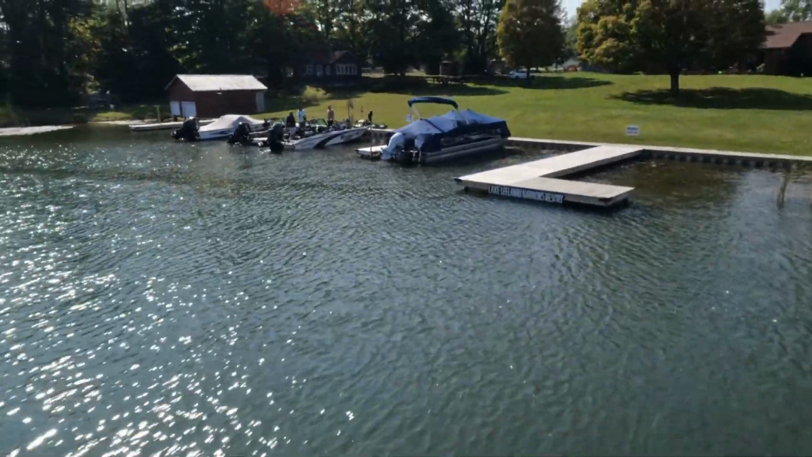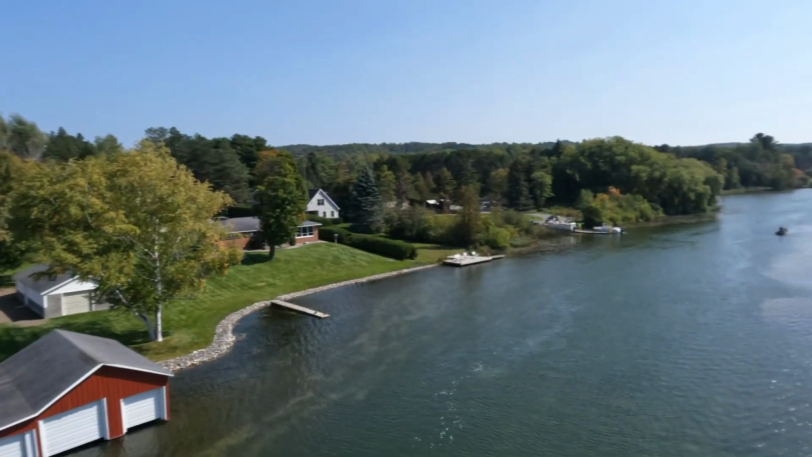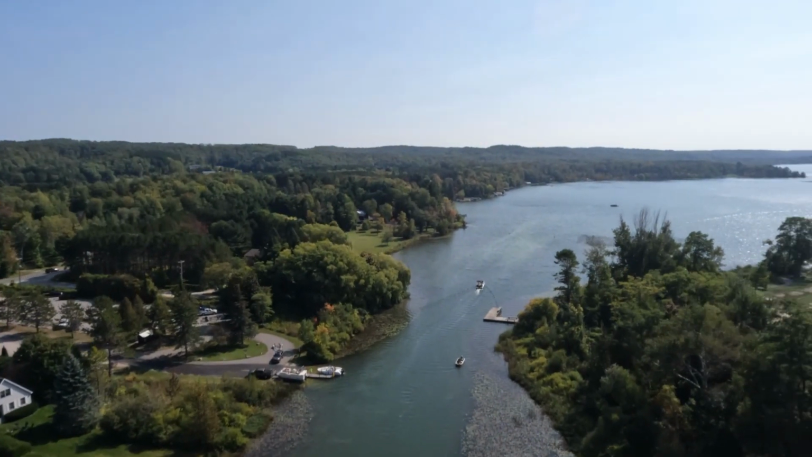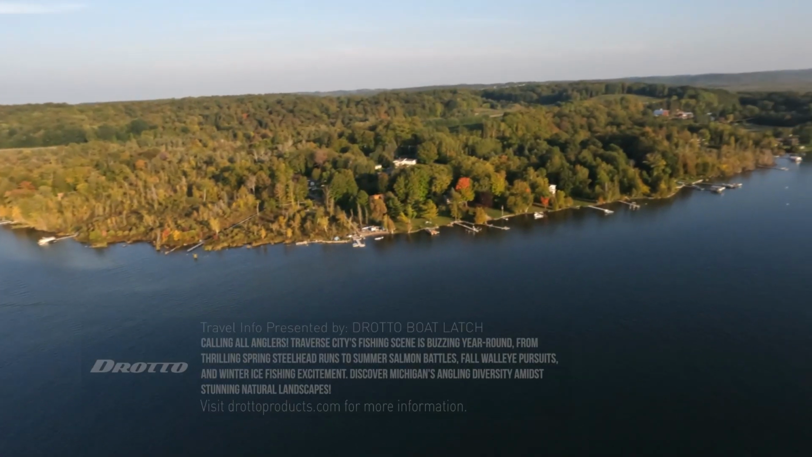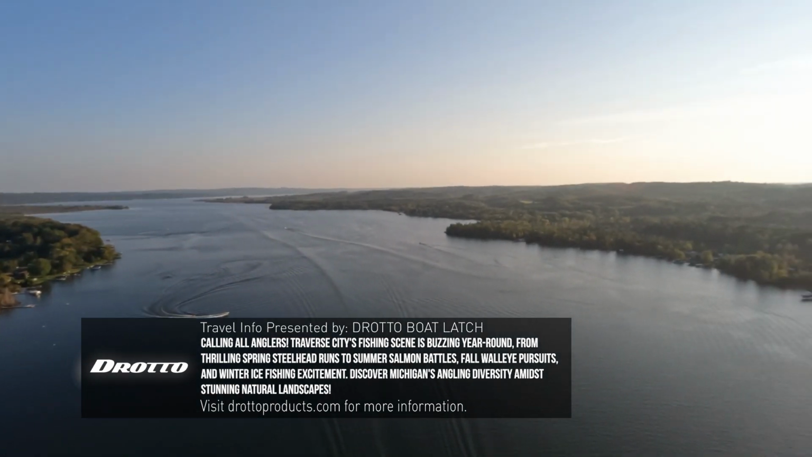Now, you can grab Greg for a day or two, and once you learn the concept of the lake, you can go out fishing by yourself. They got docks right there at the resort. So that lake access is really awesome. And Greg's more than willing to share his knowledge of the lake with his customers, and that helps you understand. Every lake has its concept. You get what I'm saying?